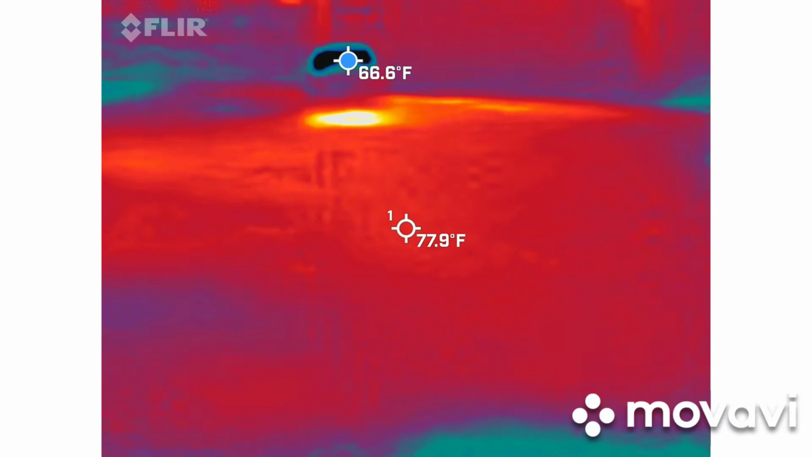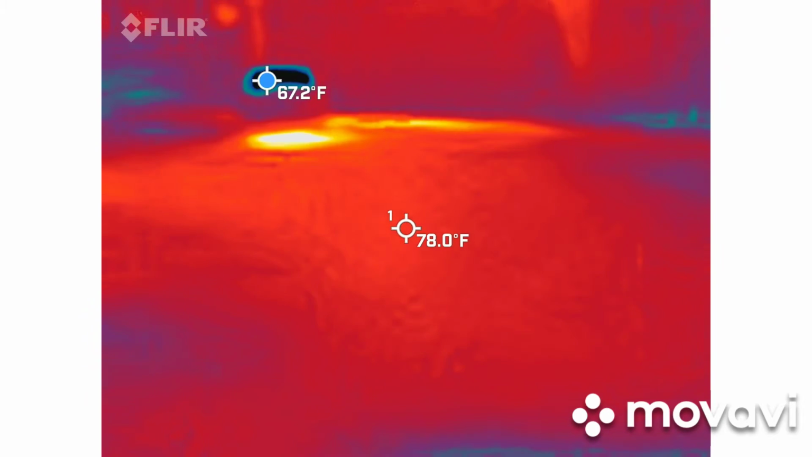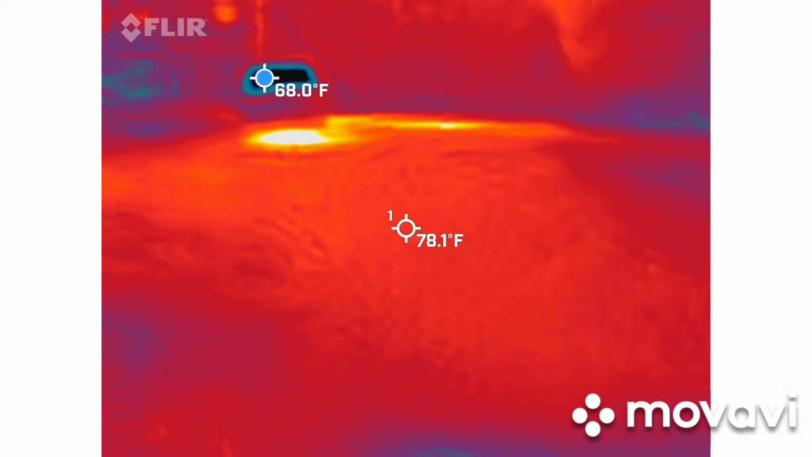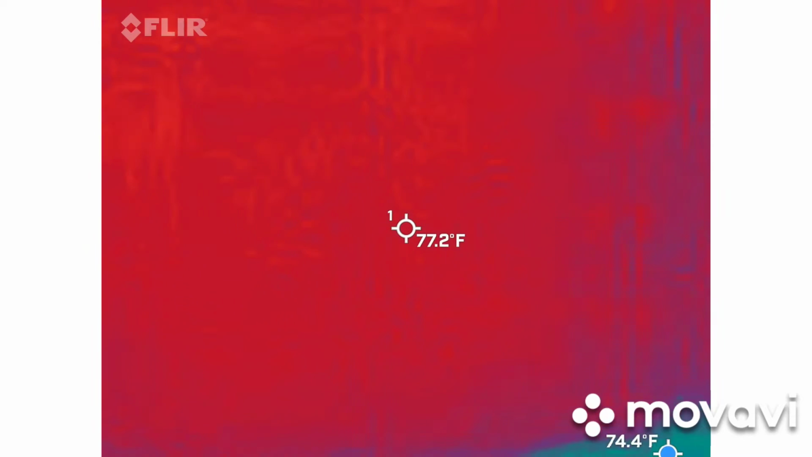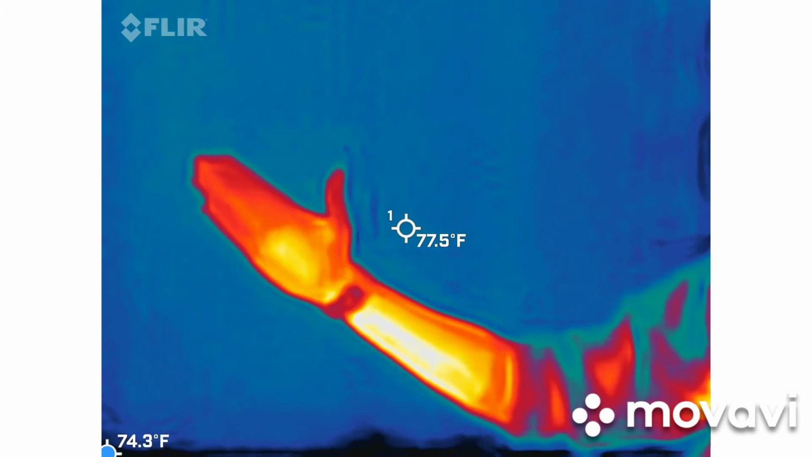This is one of my favorite things. I had to learn a lot about thermodynamics in order to be able to teach this to you guys. So point your camera at the wall for me. Let's watch what happens. See how the wall kind of goes red? Yep. Keep it there. Now the wall should be blue. Because your right